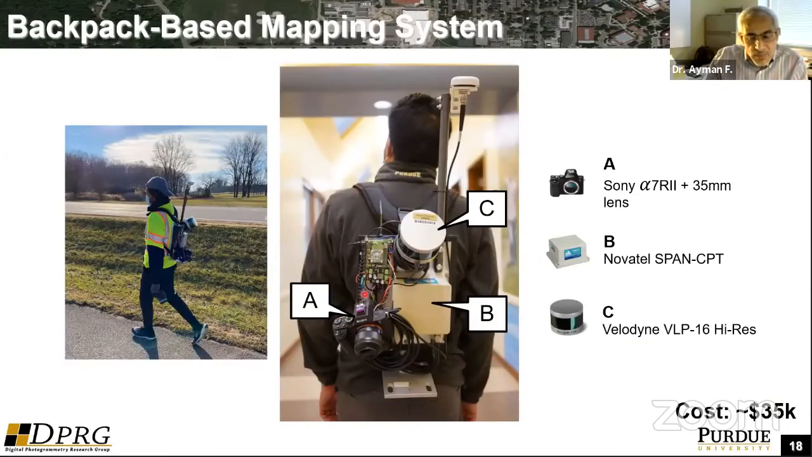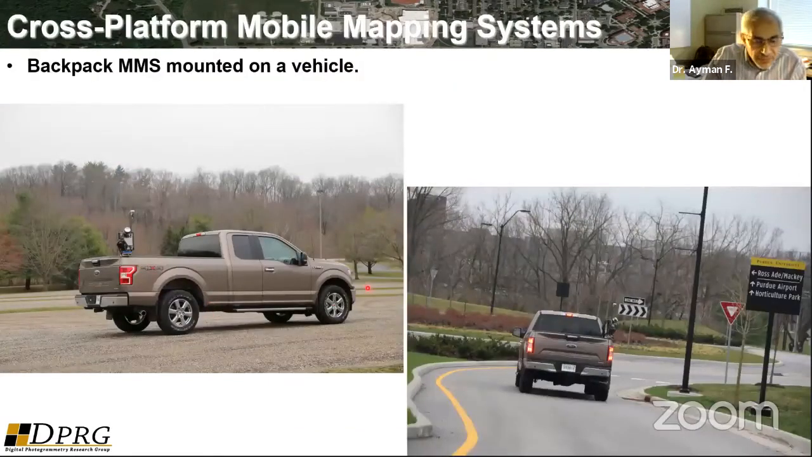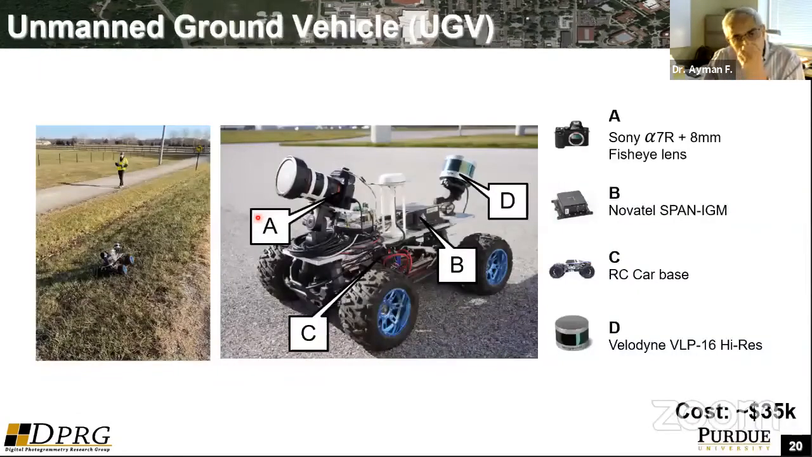This is another example of a system that we recently developed. It's a backpack system. It's based on a LiDAR unit, RGB camera, as well as an integrated GNSS unit. It's used for several applications, including forestry applications and ditch line mapping. And you can even use this one in a cross-platform. So you can take the backpack system and easily mount it on the back of a truck, and you have what we call cross-platform mobile mapping systems.